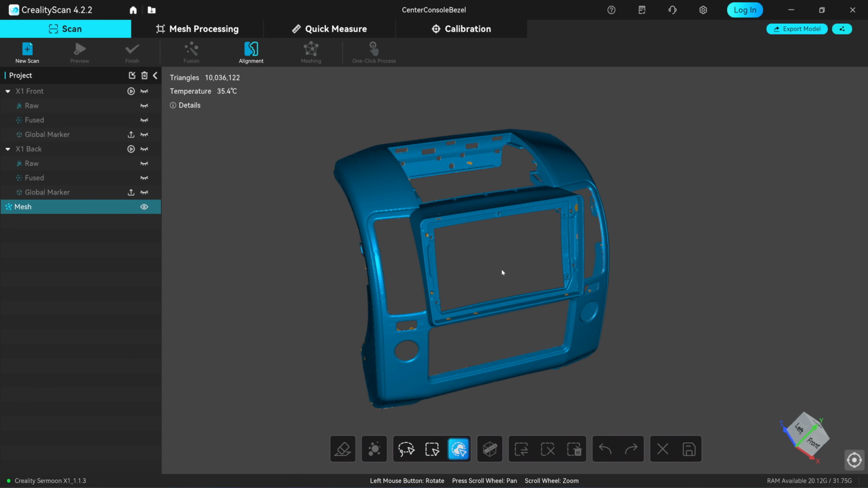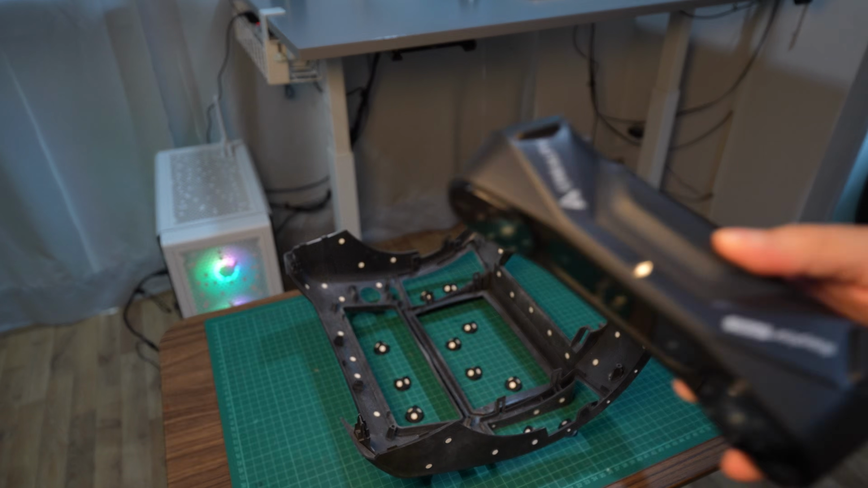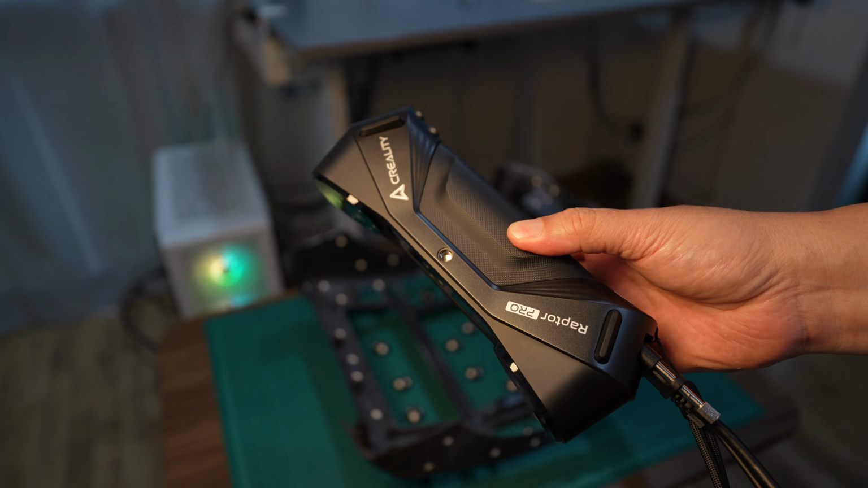After meshing, you can export your data either as a point cloud in ASC format or as a mesh in STL or OBJ format.